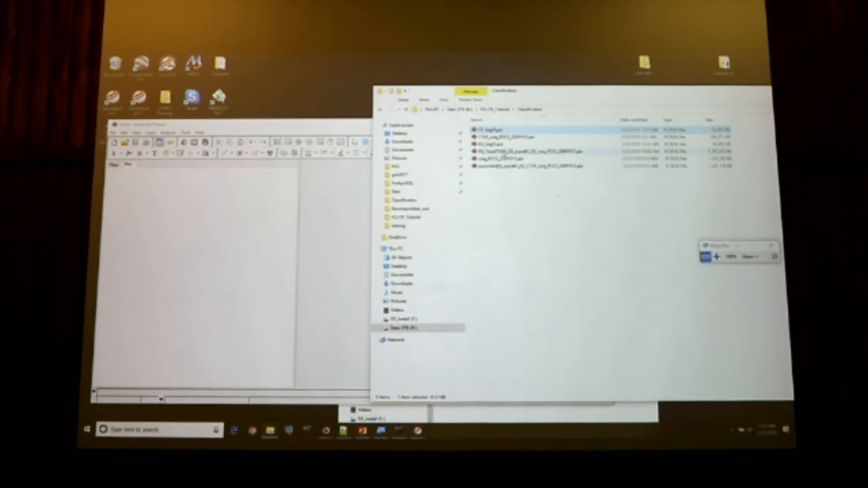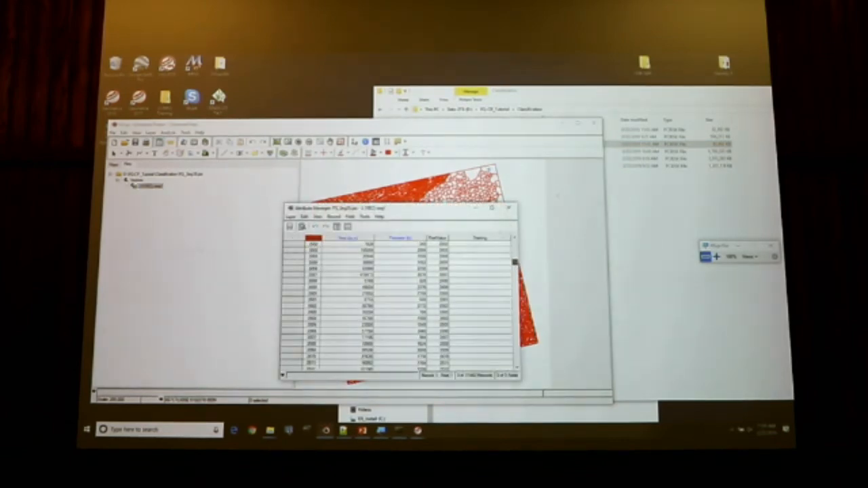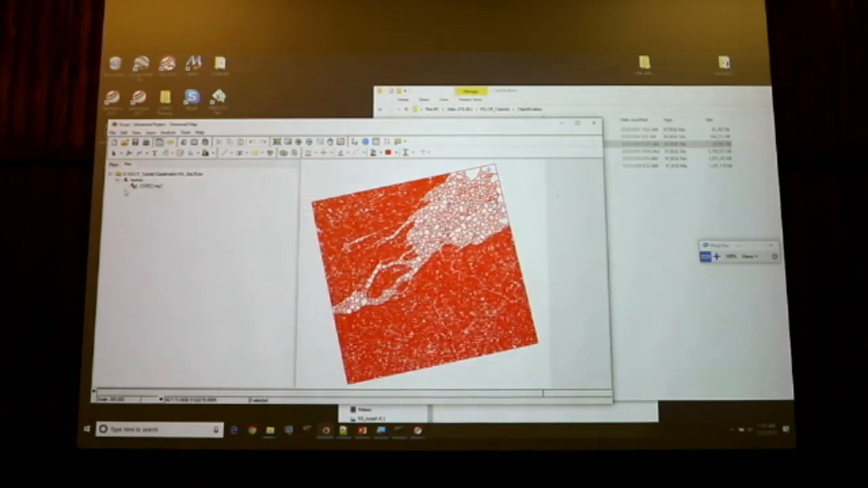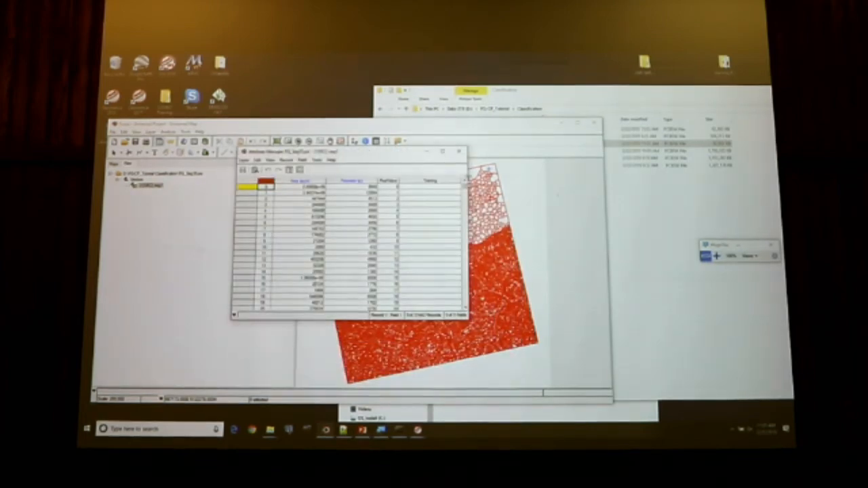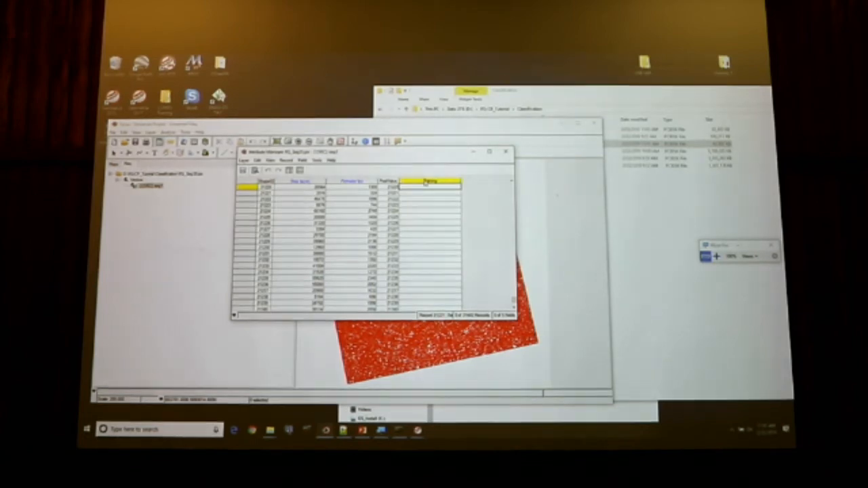So I will load, we will start with full quad first. So let me load here the full quad data, the segmentation. So these are my objects, and I do hope that my training samples are saved. To check that, I just open the attribute table of the segmentation, and I see that there is a field named training, and every object that is associated to a training sample will have a mention here in the training.